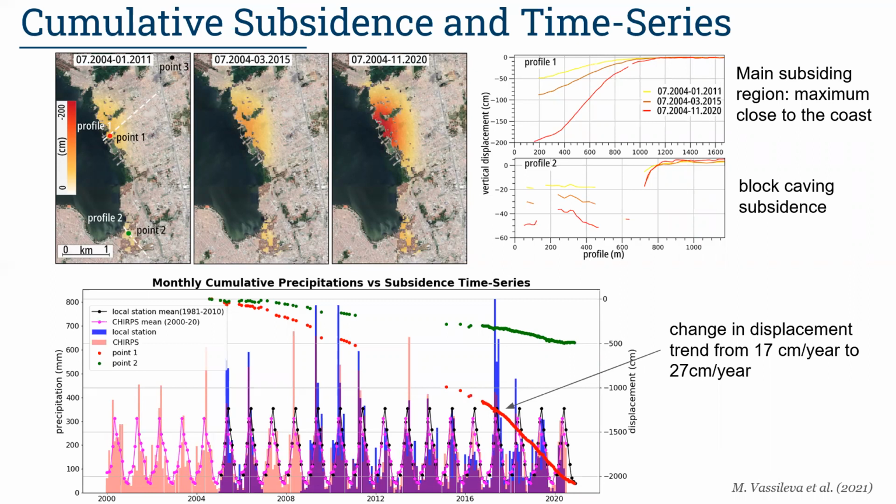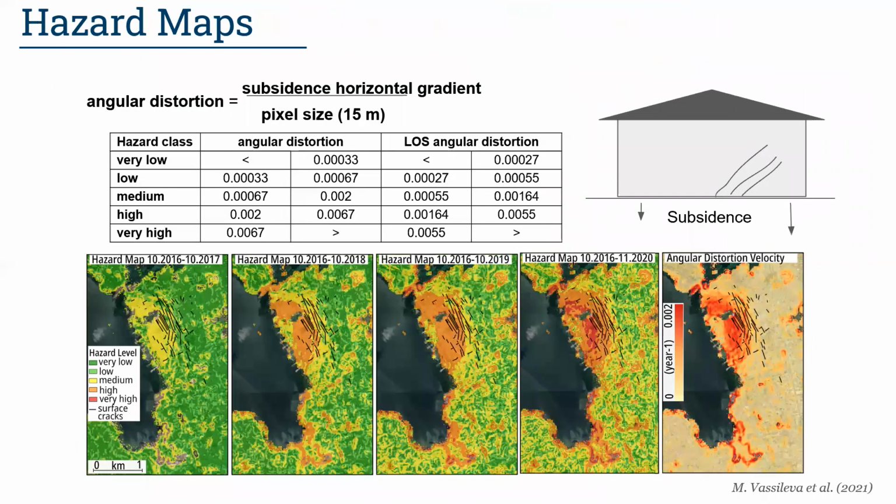We also provided hazard maps based on the angular distortion value, which highlight that the area of high geological hazard does not coincide with the area of maximum subsidence.